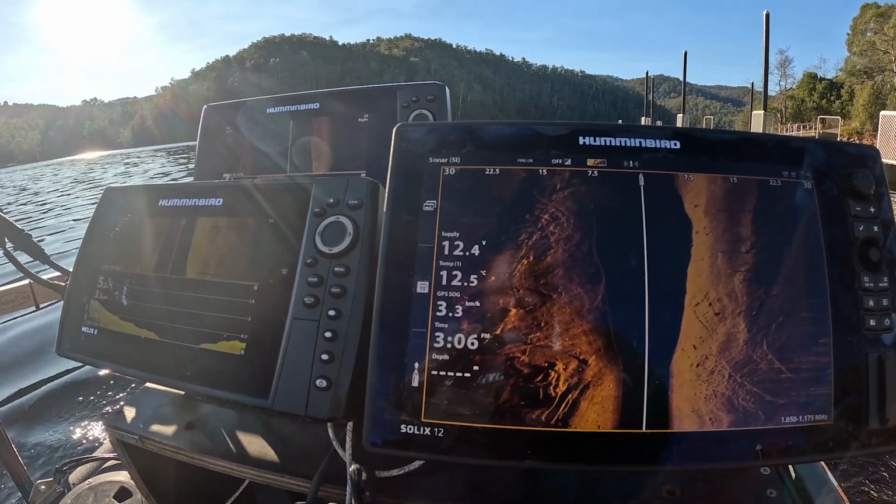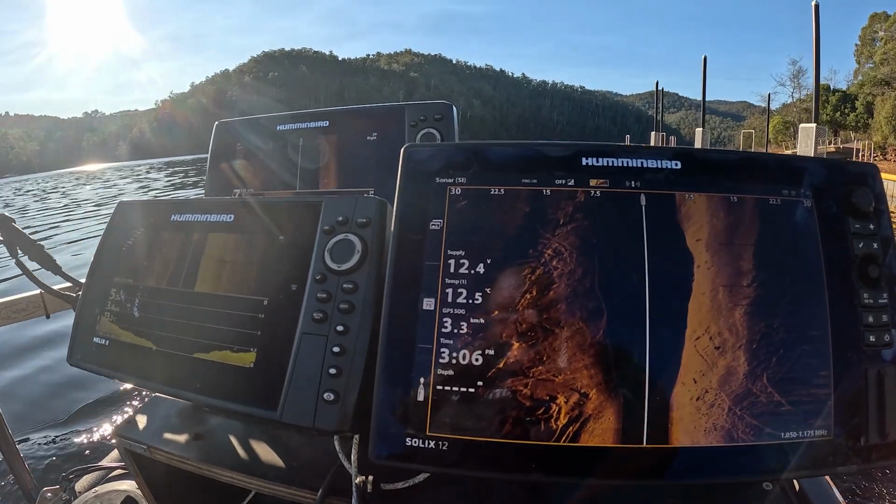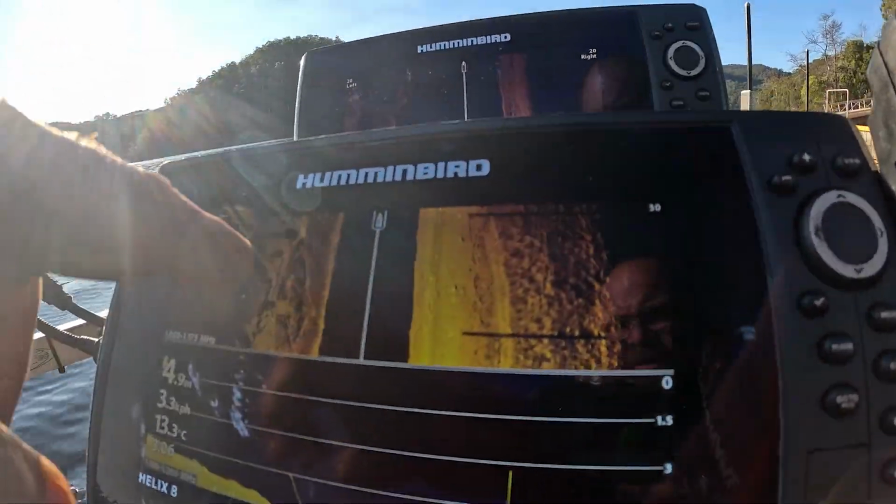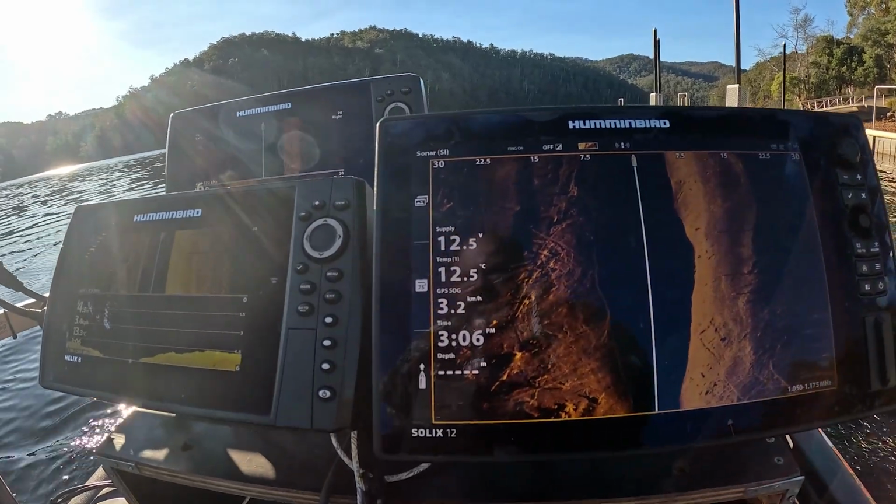Have got much better technology than when we were here last time, so that might be the changer, I don't know. So we're still looking here, you can see a heap of trees that have been cut down when the dam was formed.